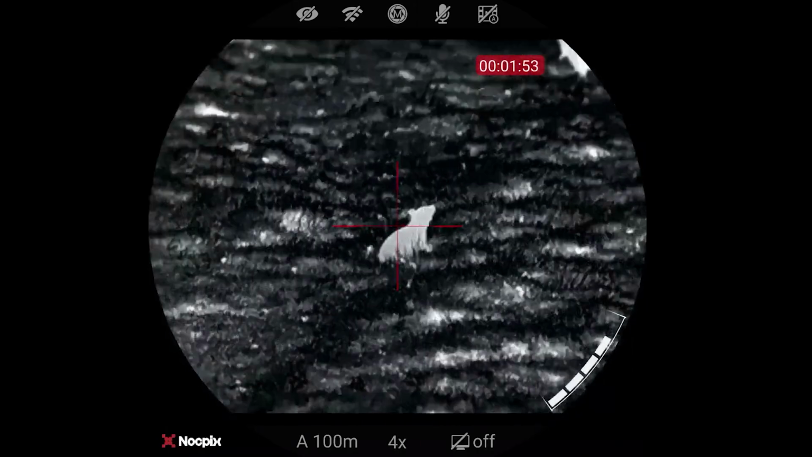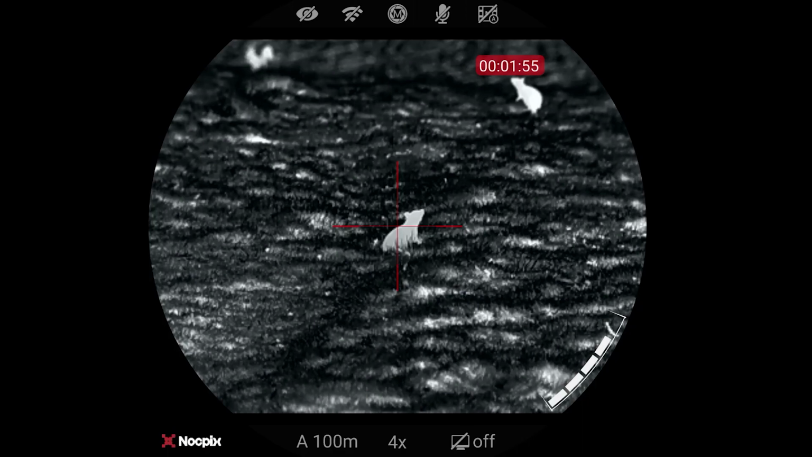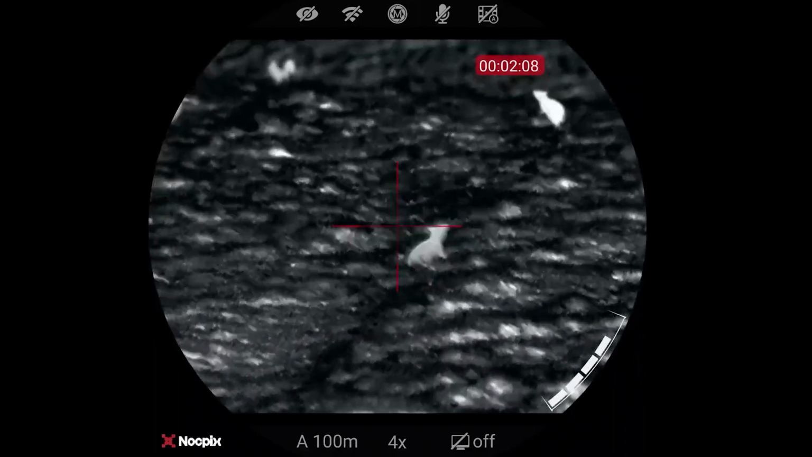Oh, one thing worth mentioning. The top turret up here doesn't click. It's silent. Well thought out hunting idea that. It's not going to give away any position, you're not making more noise. I think that's quite nice. So just going to pan around now.